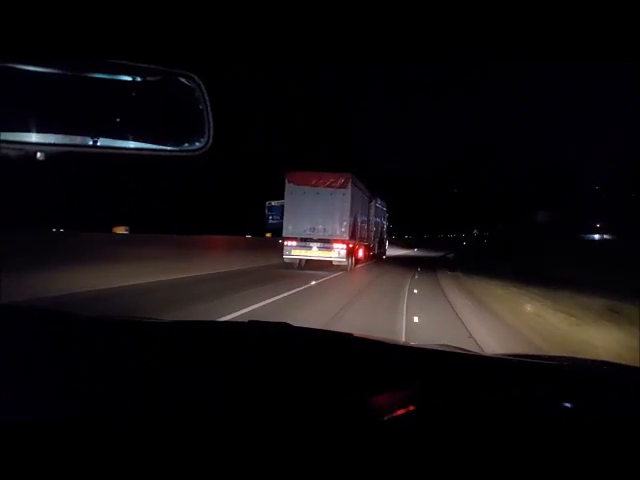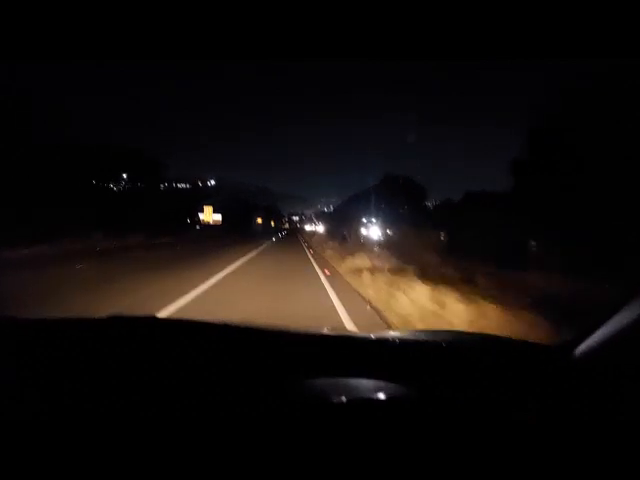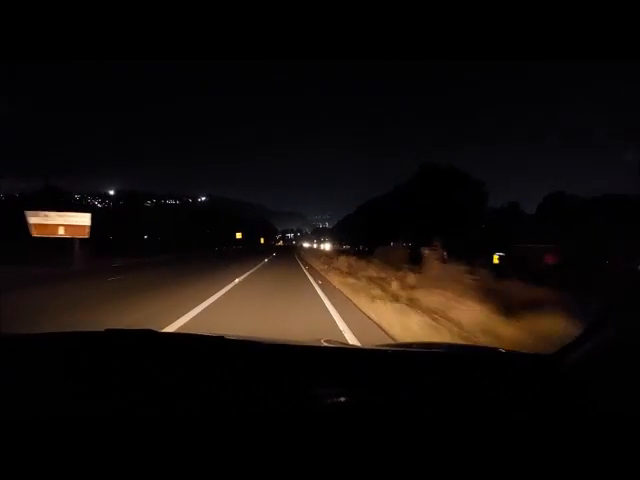The key issue here is these right hand cat's eyes, the red cat's eyes delineating the right hand side of the lane, in my opinion, should be reset slightly to the right, opening the lane. And you've pretty much reached the bottom of Town Hill. It's the Chatterton Road off-ramp just before you get to the Maritzburg Mall.